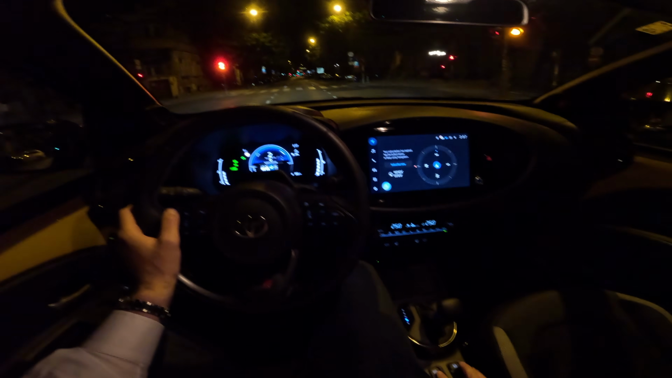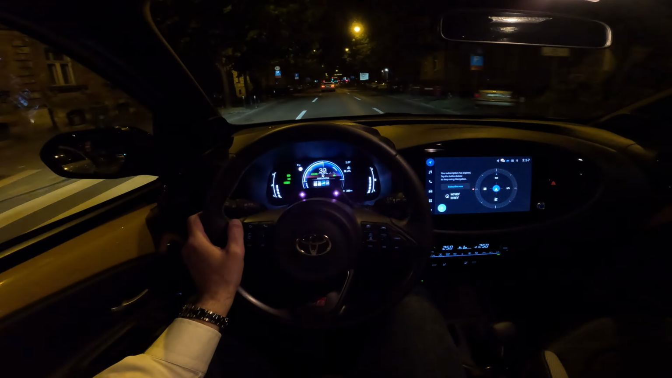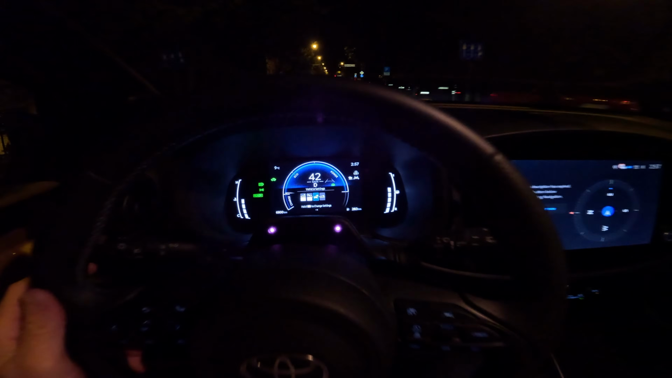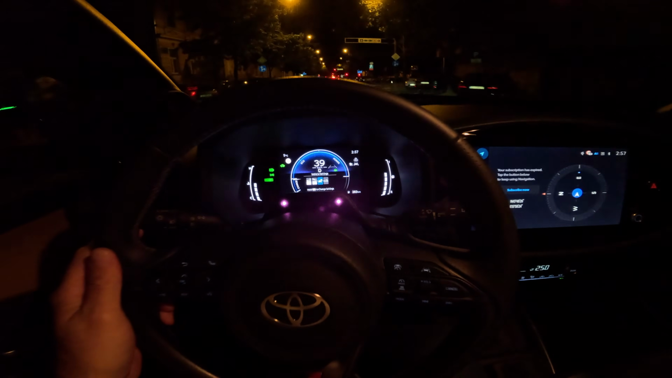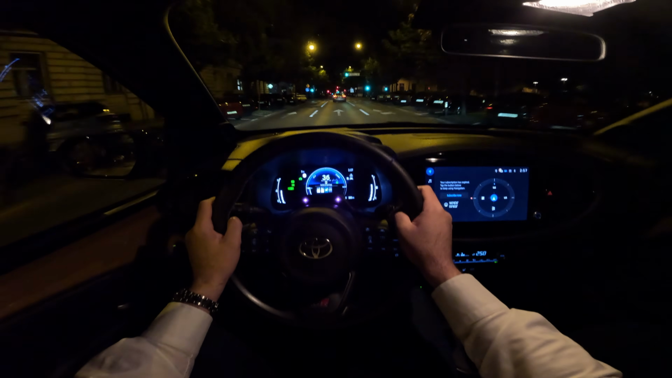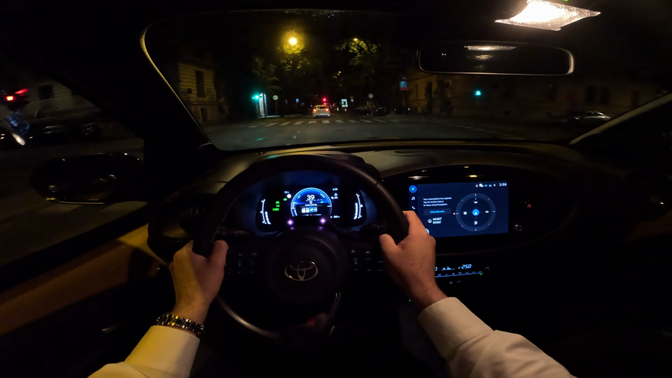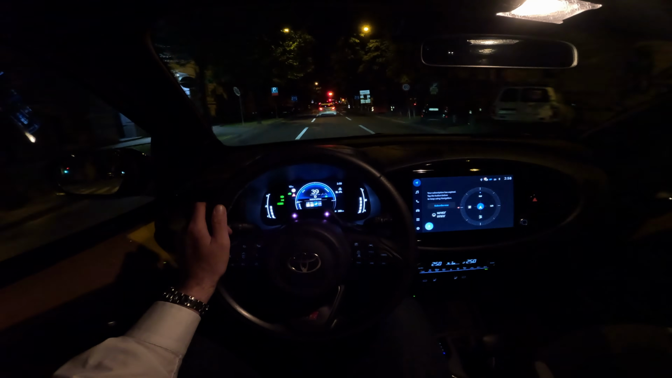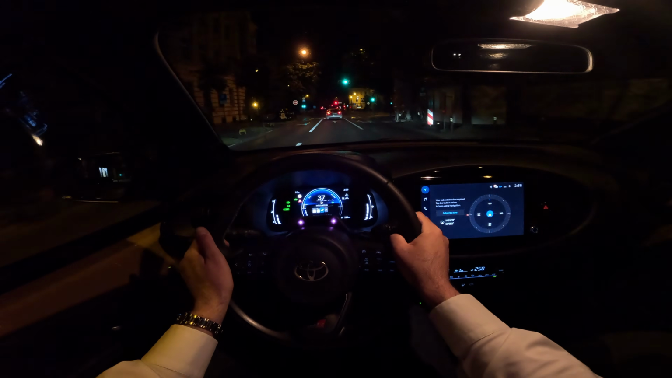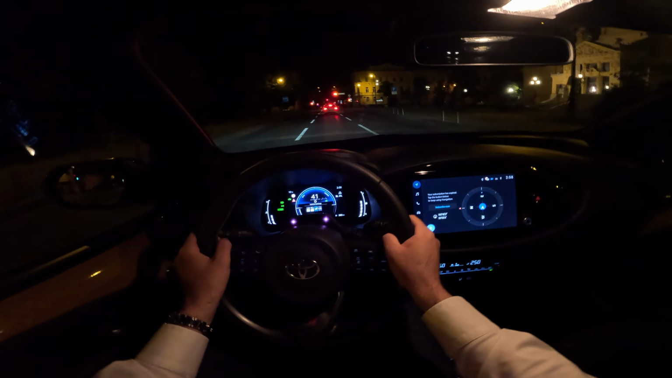And the car has got different driving modes. You can change them by pressing the drive mode button. So power, eco, and normal. Also the theme changes here on the digital cockpit. And the car is very fun and easy to drive. And I say easy because this turning circle is less than 5 meters. So it's really easy to go around town and make turns and maneuver through parking lots, for example, and so on.